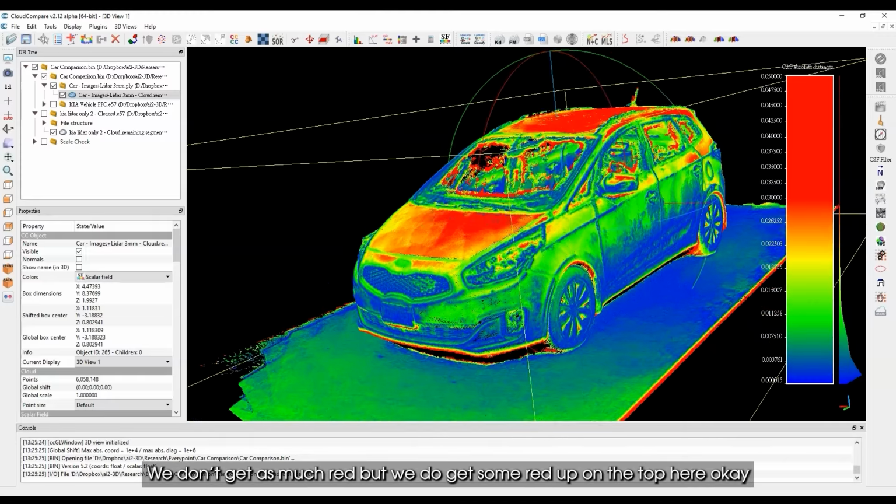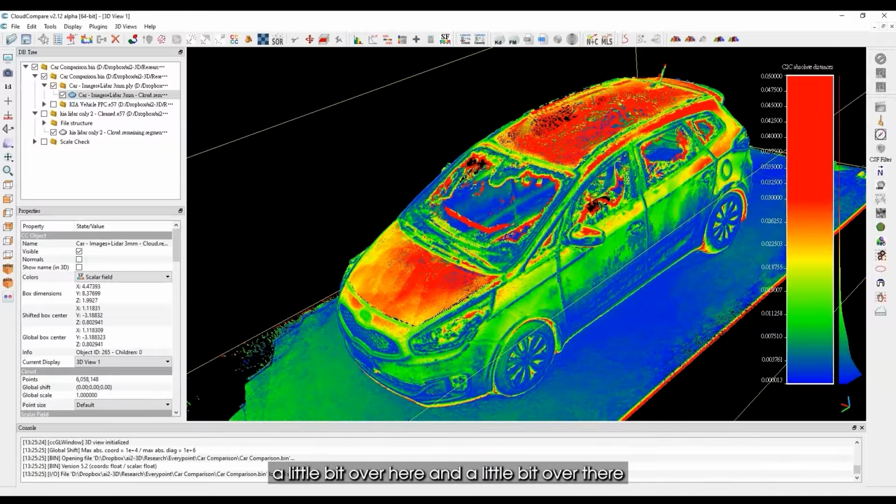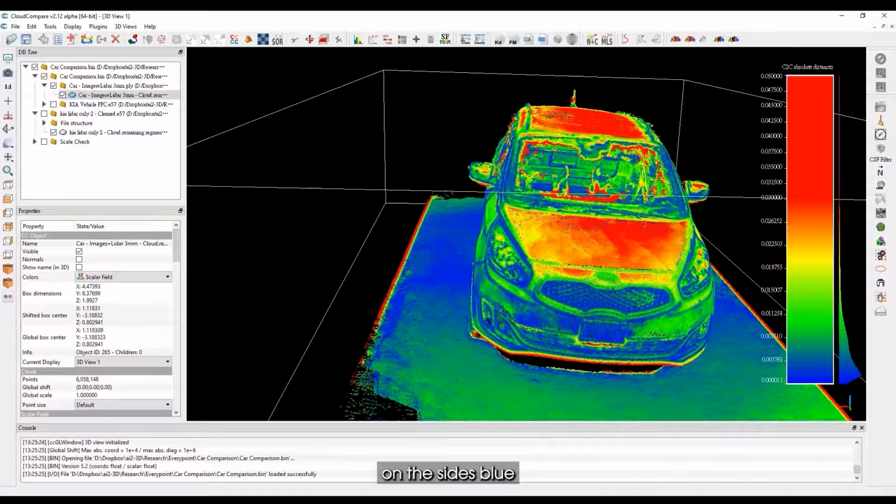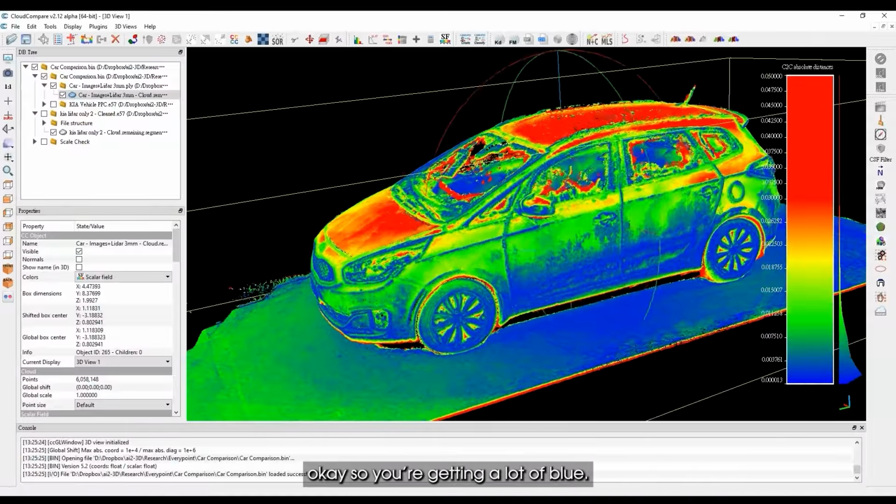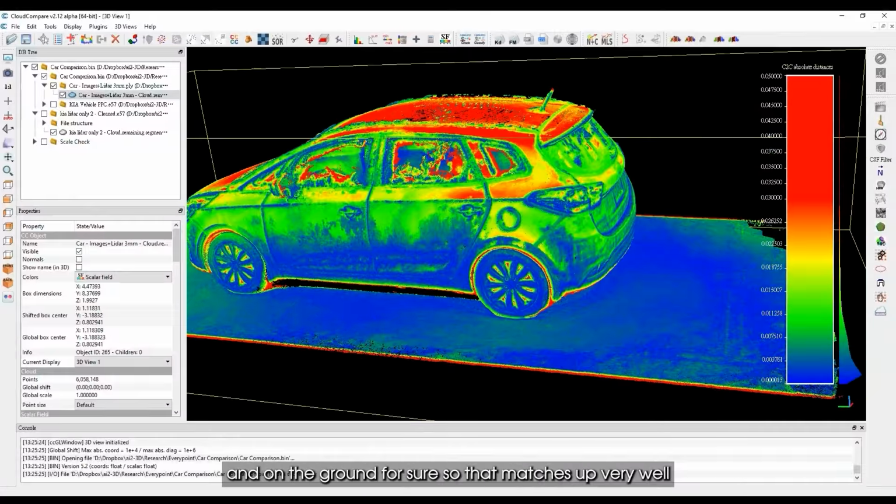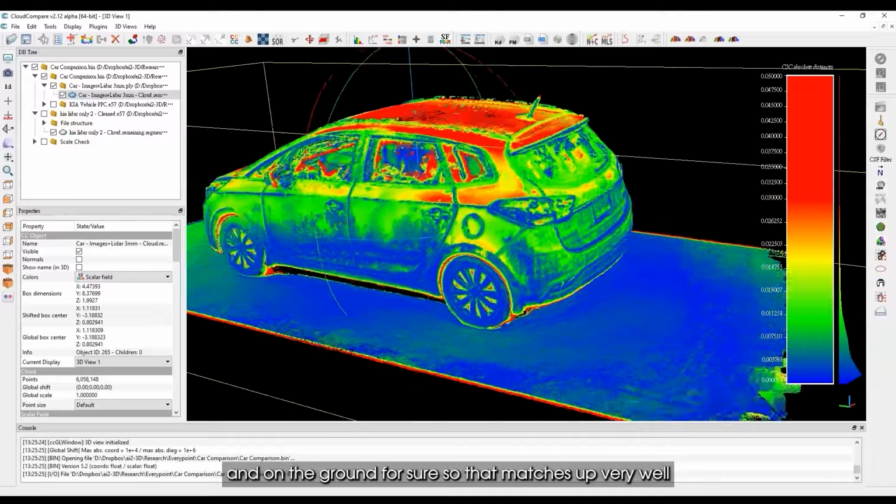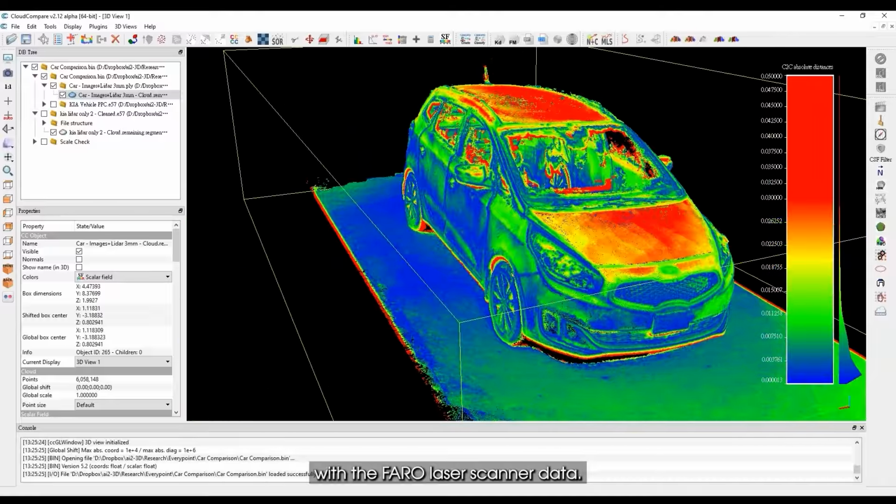We don't get as much red, but we do get some red up on the top here. Okay, a little bit over here and a little bit over there. On the sides, blue. Okay, so you're getting a lot of blue sort of around the edges of things and on the ground for sure. So that matches up very well with the Faro laser scanner data.